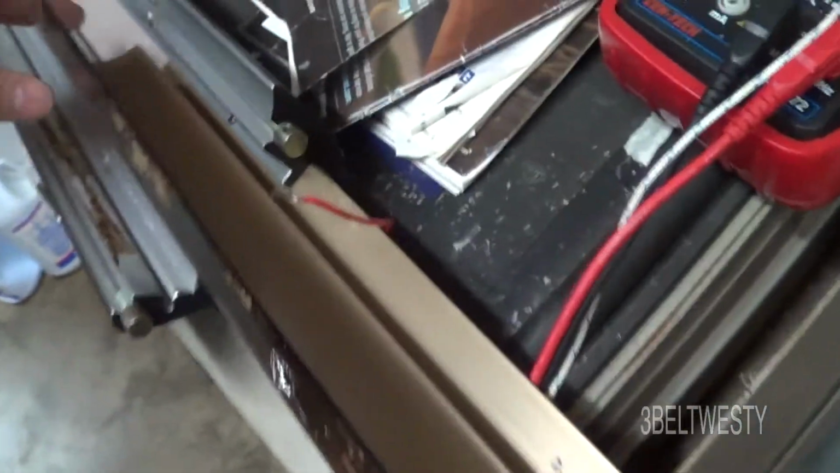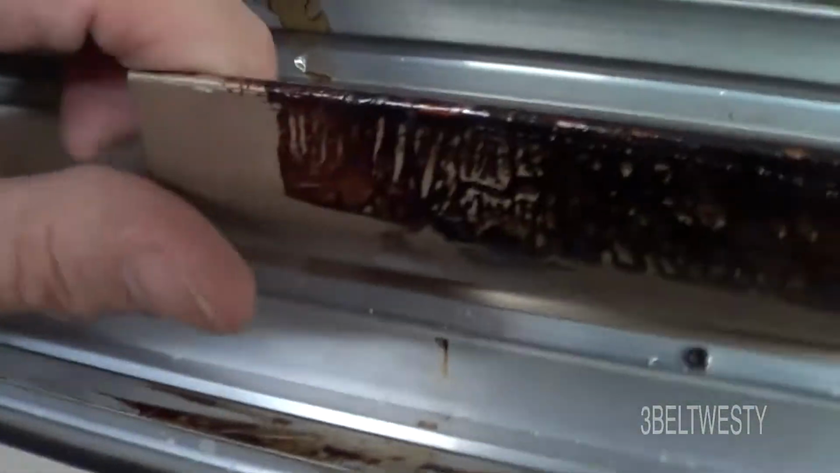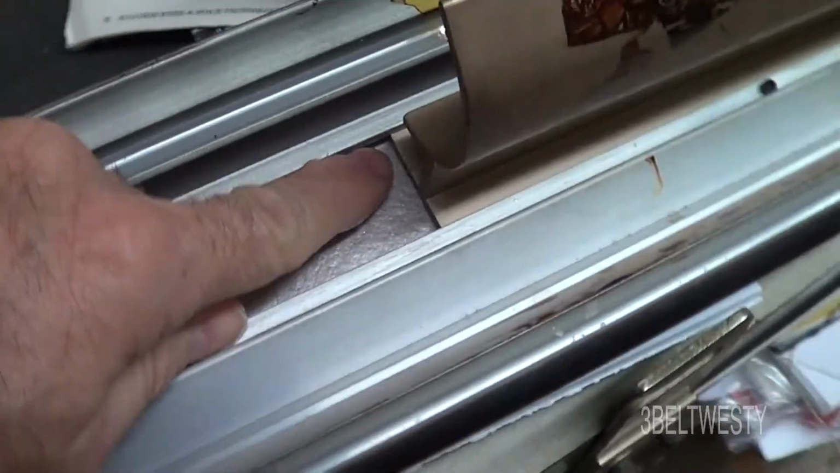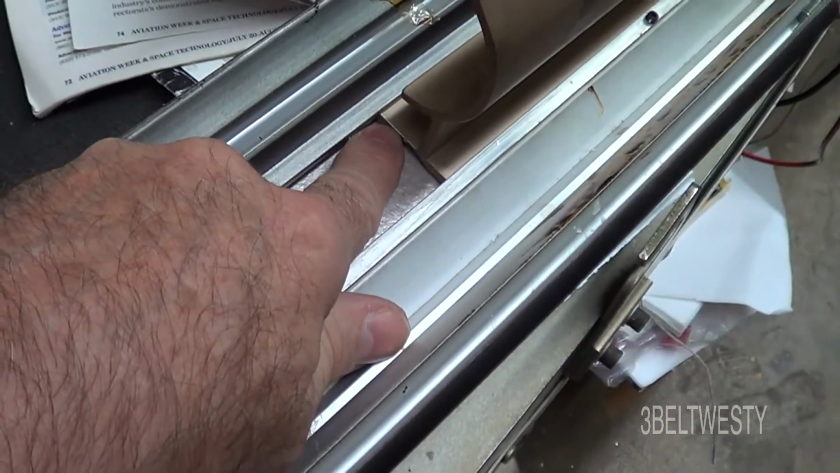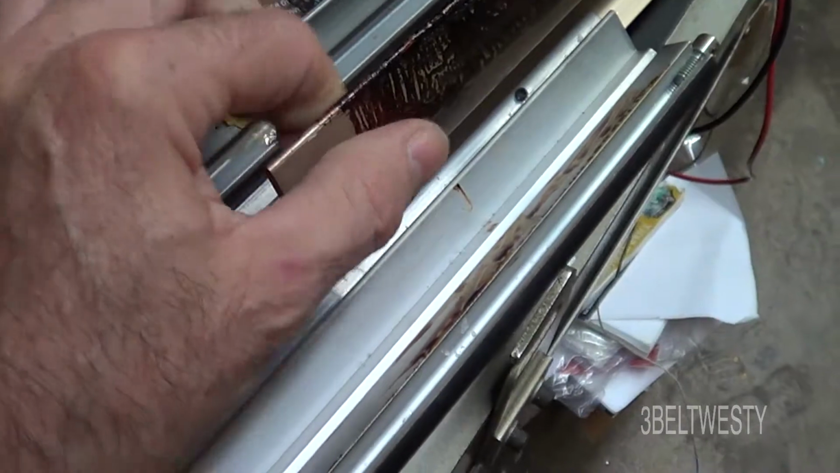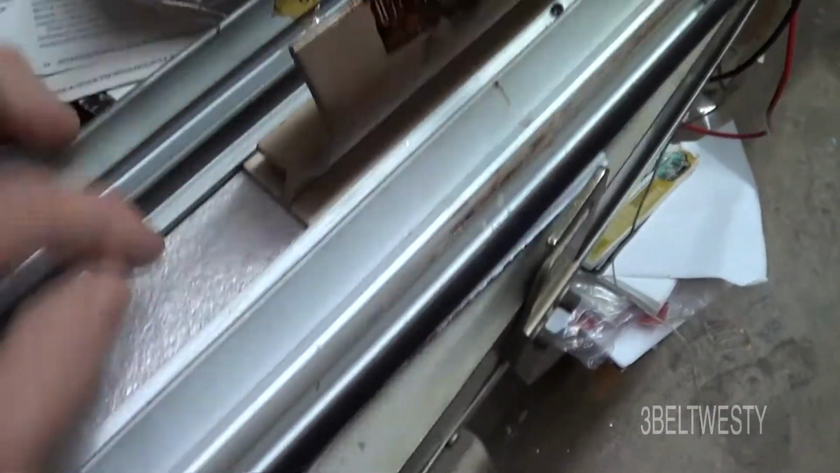Okay, there I'm sliding this extrusion in. I had to back off some of the set screws, but this pulls in right in here. Once it's all into place, I'm going to lock the set screws down. Just pull that in place.